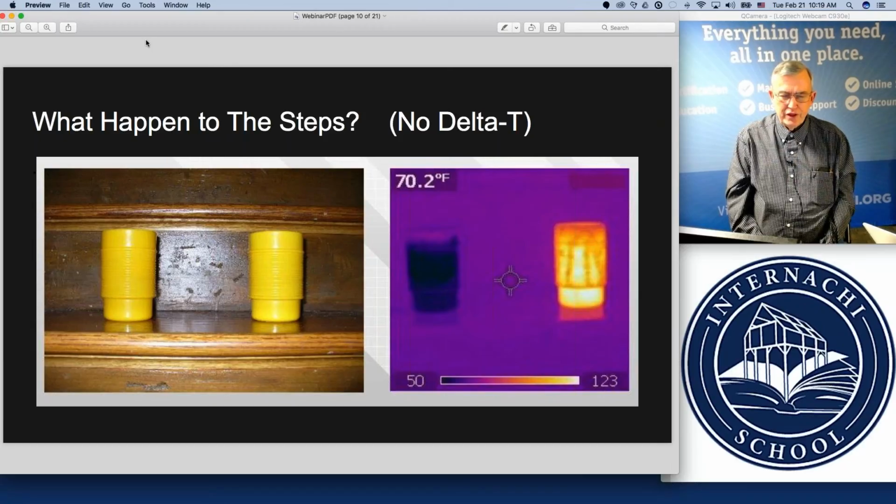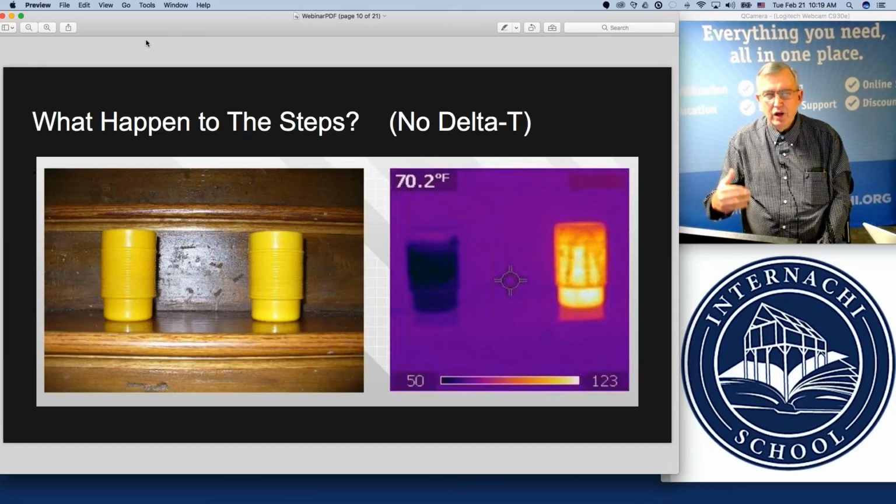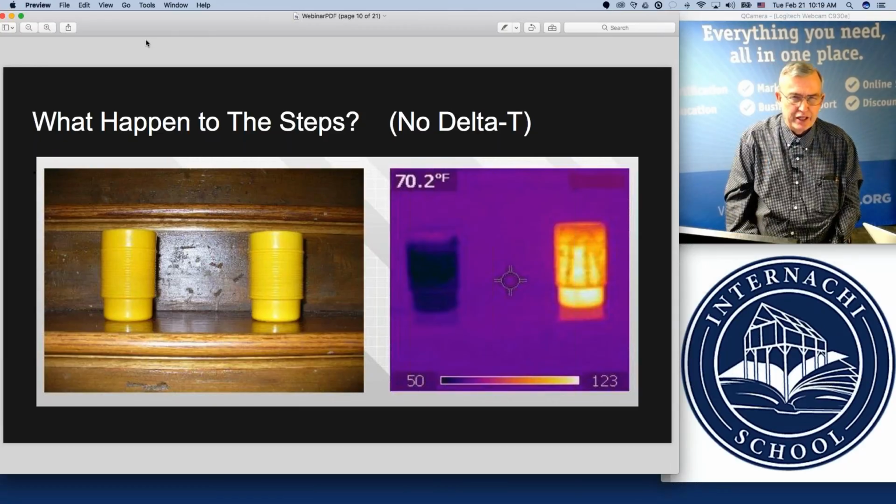See, so this is kind of what a person getting into thermal imaging needs to realize, that sometimes they can be thermally blind and not even understand that their camera may not see certain things.